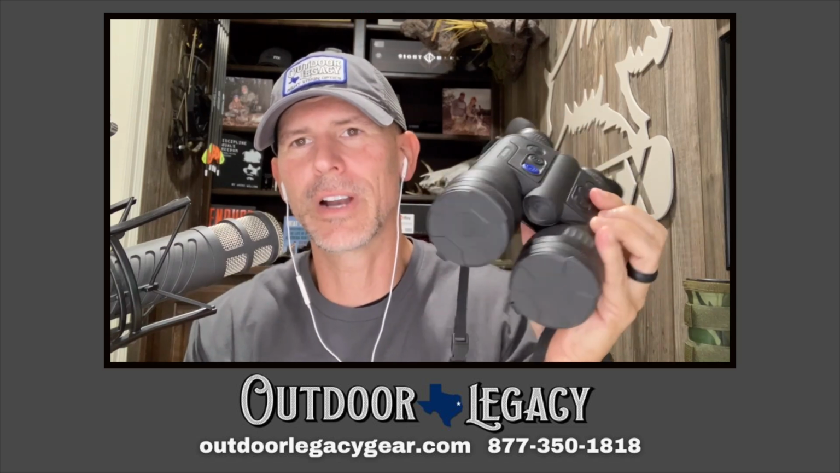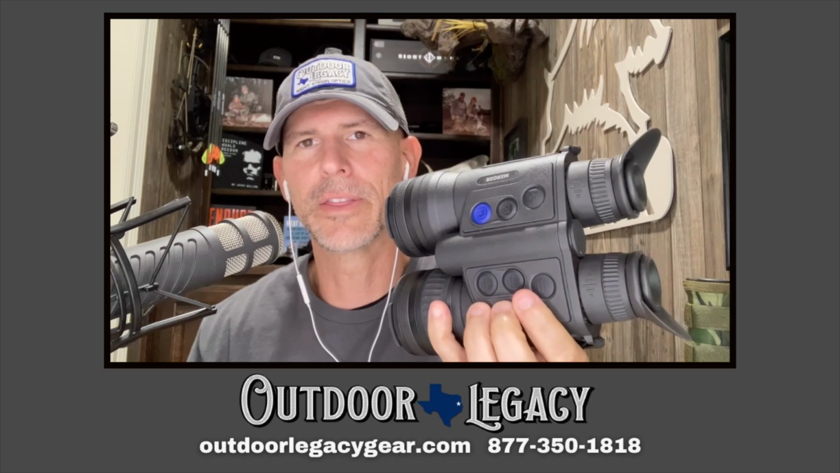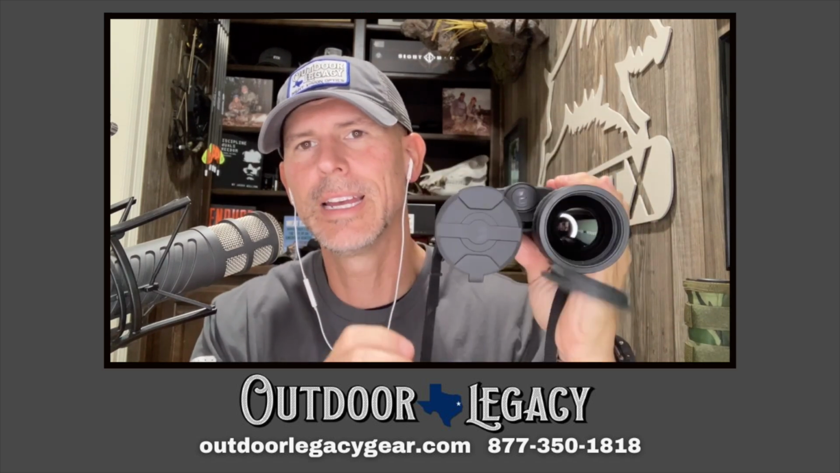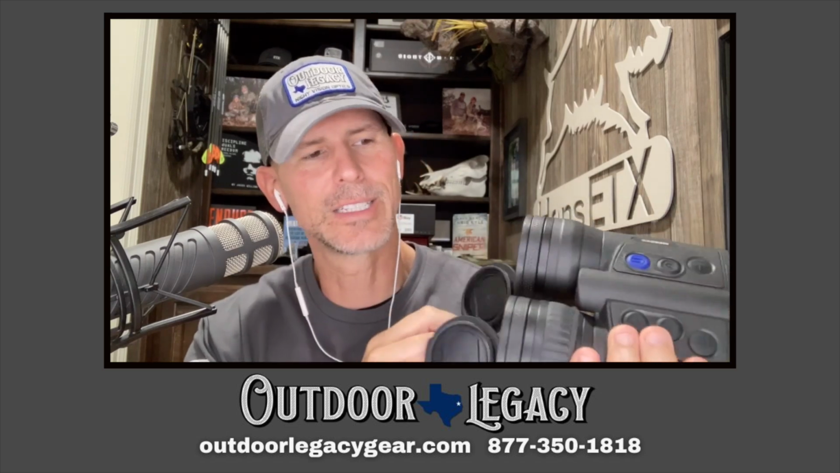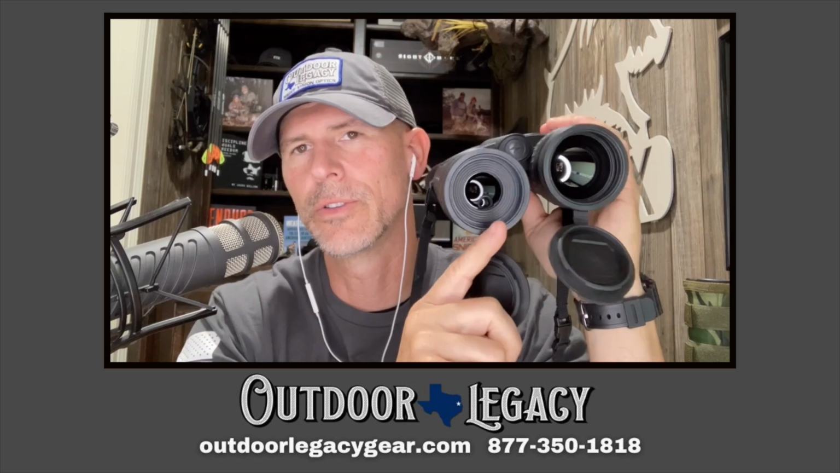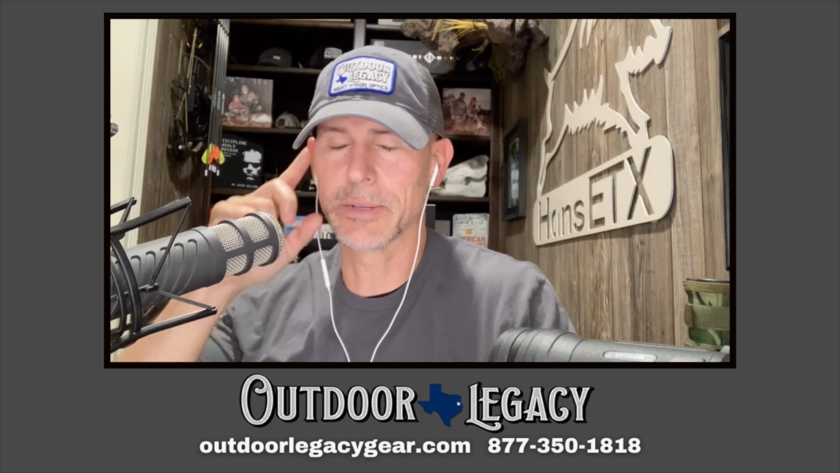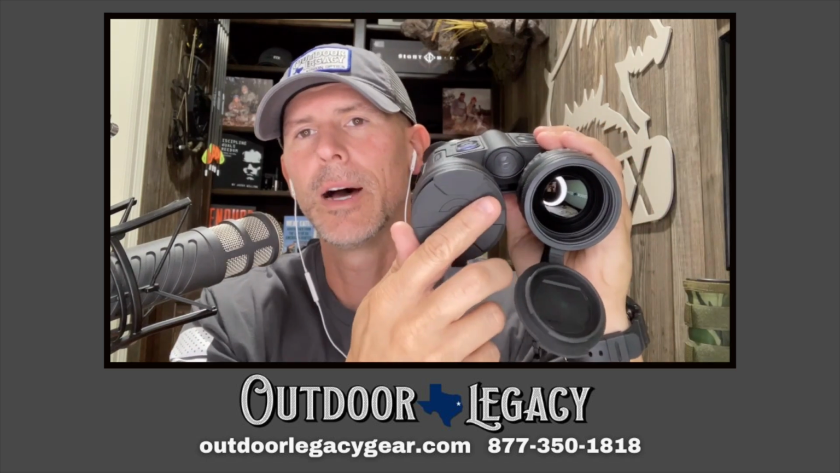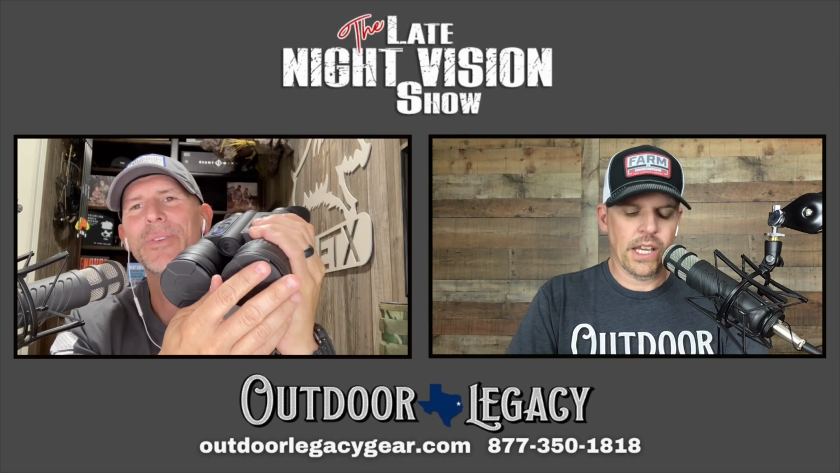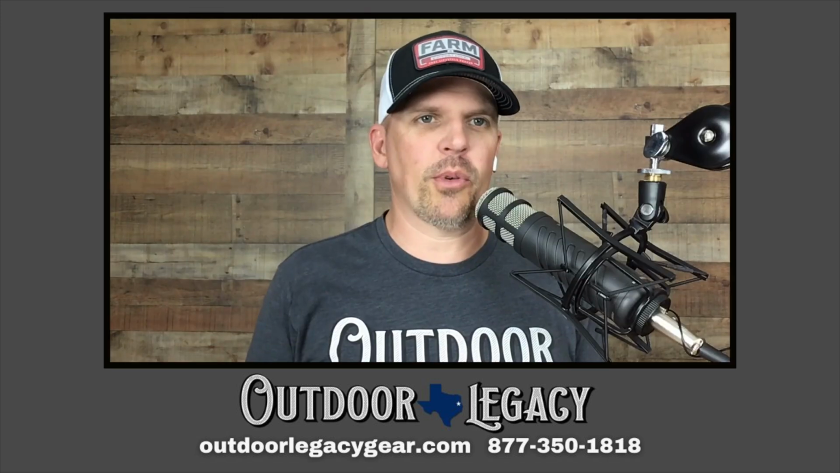This is the Merger XL50, y'all. This is what we've talked about, a binocular design with a laser rangefinder. So one side is actually the lens, the thermal lens, right there, and then on the other side is your laser rangefinder. So it's not truly, I guess, a binocular. It's actually what we call a biocular, where you're looking through with two eyes, but it's still just one thermal core. So that's an important thing to note.